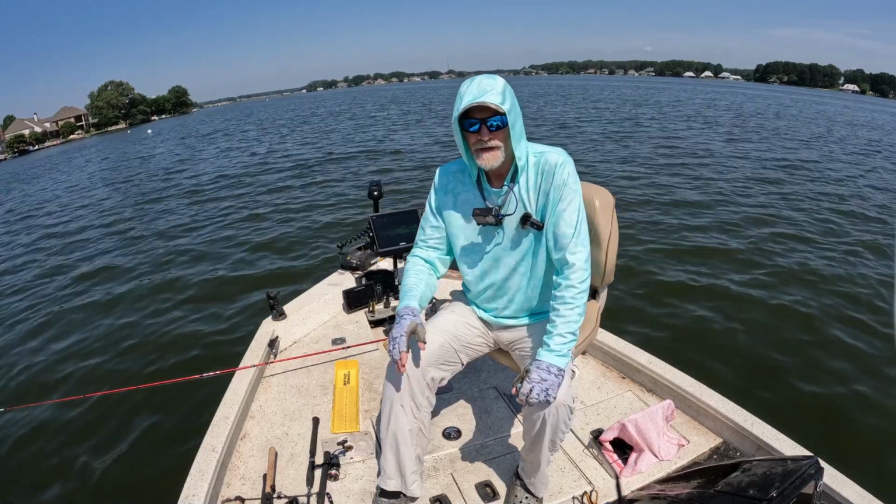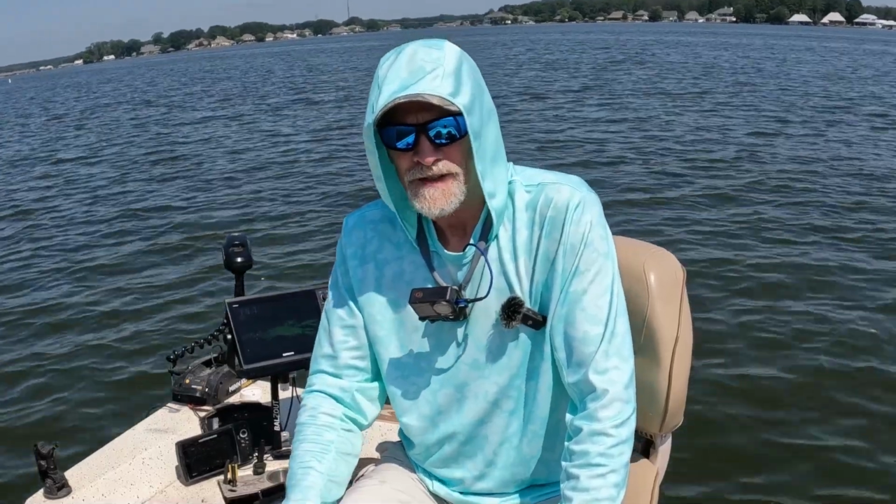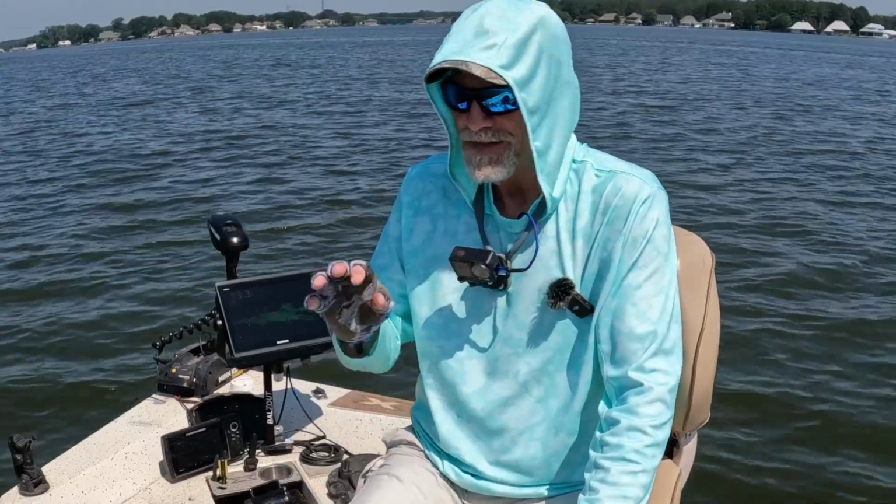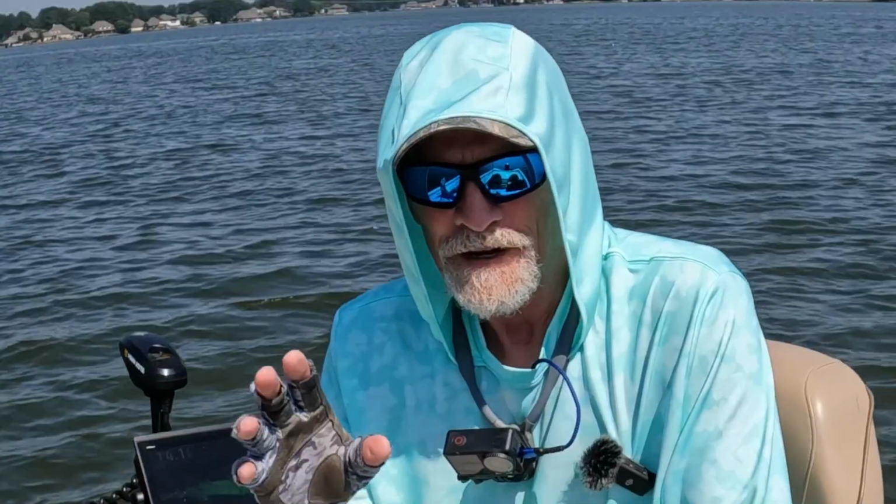It's a good day. Had to go to finesse, 1/64 ounce Trout Magnet jig heads in the nickel plated color. And they were wanting the blue and white Wild Willie's little minnow today with the tail trimmed. The main thing was that blue and white. They were all over it. This time of year, they are on the brush piles. Get in there, find the fish, and you are gonna put some in the boat.